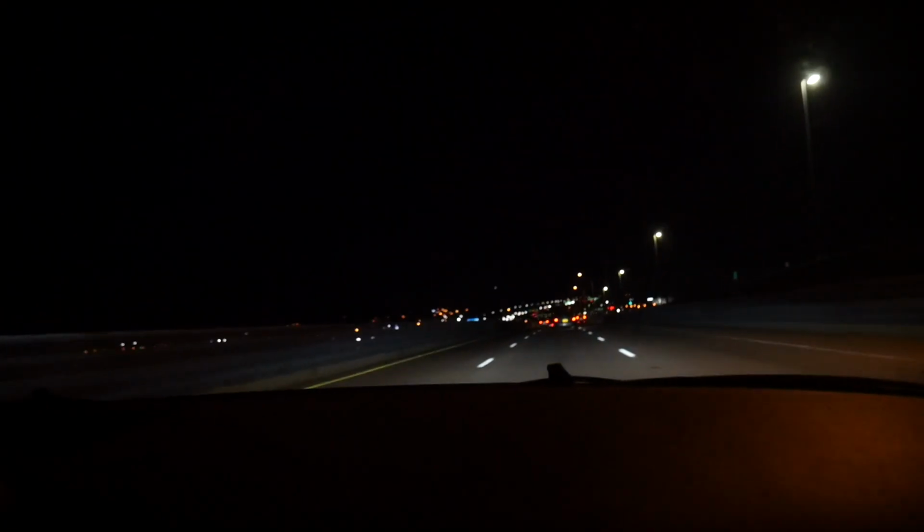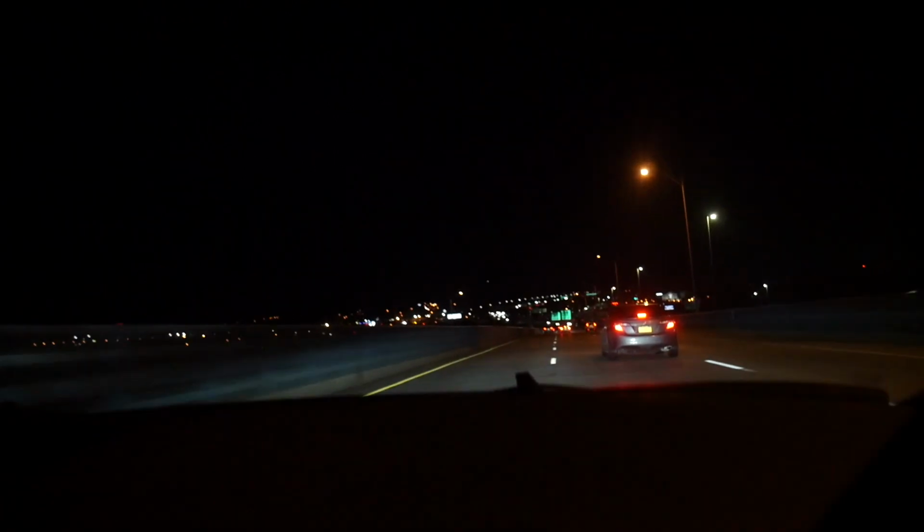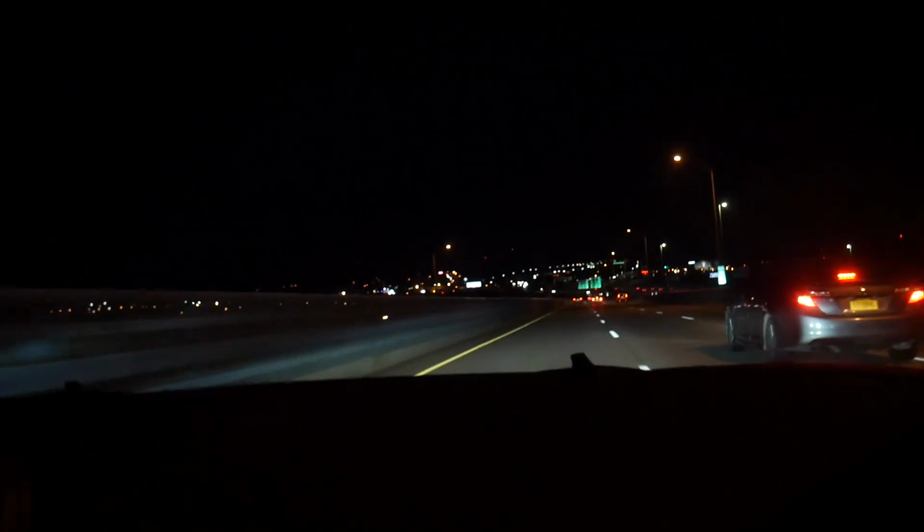Bro, even the brakes are good as fuck. That's lightly applying them. That's lightly applying them? Yo, I think my tonsils flew out.